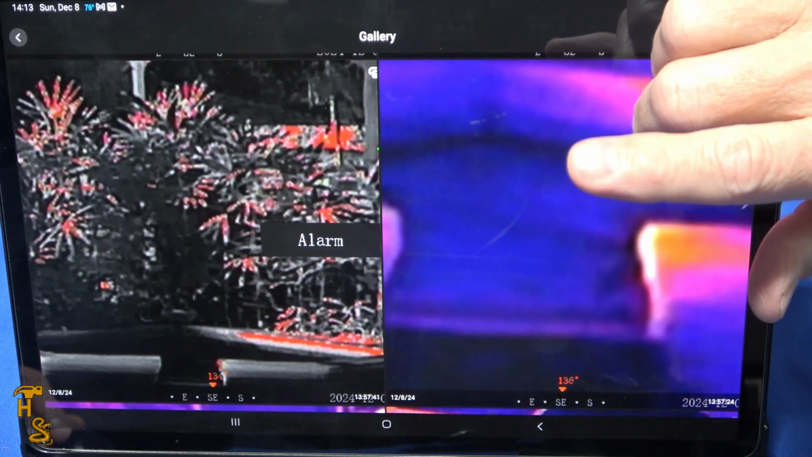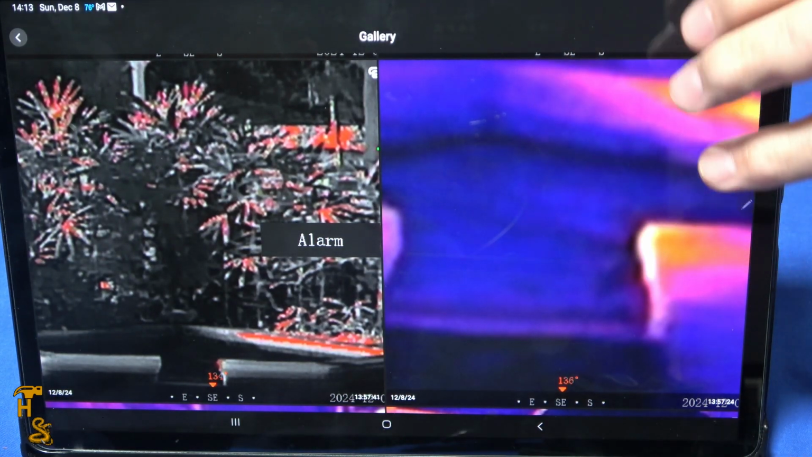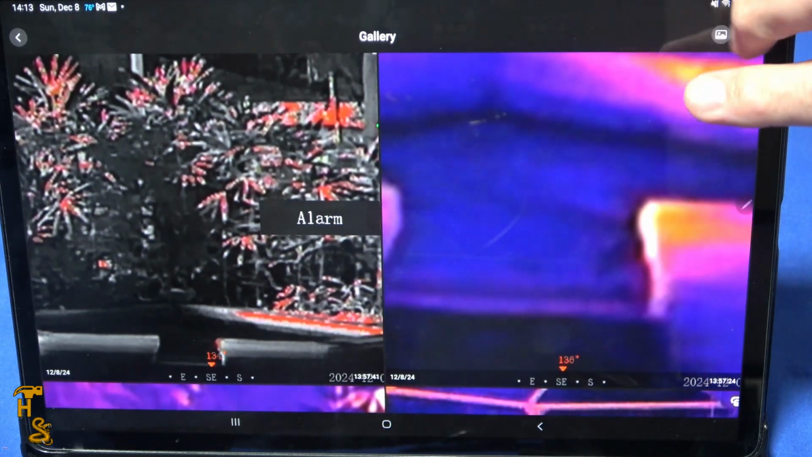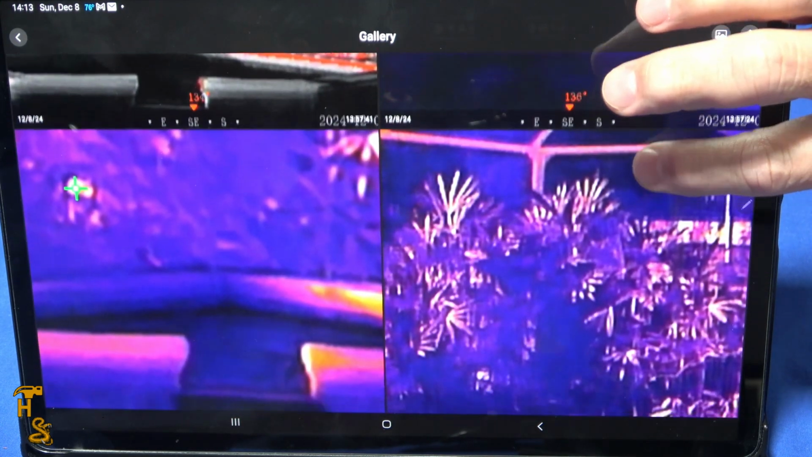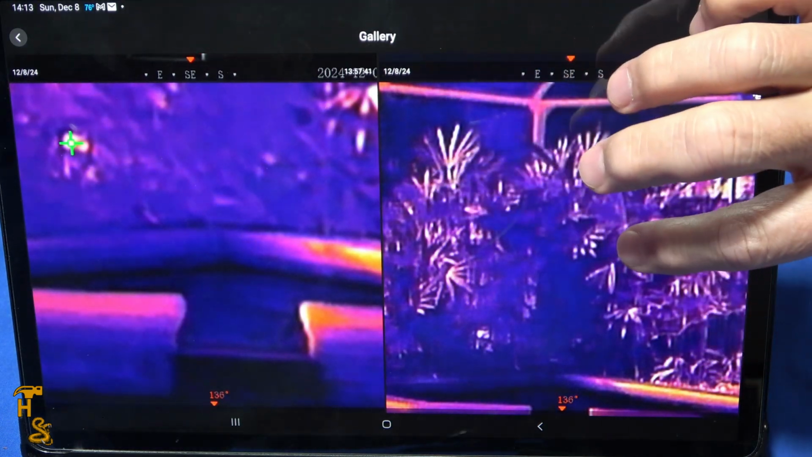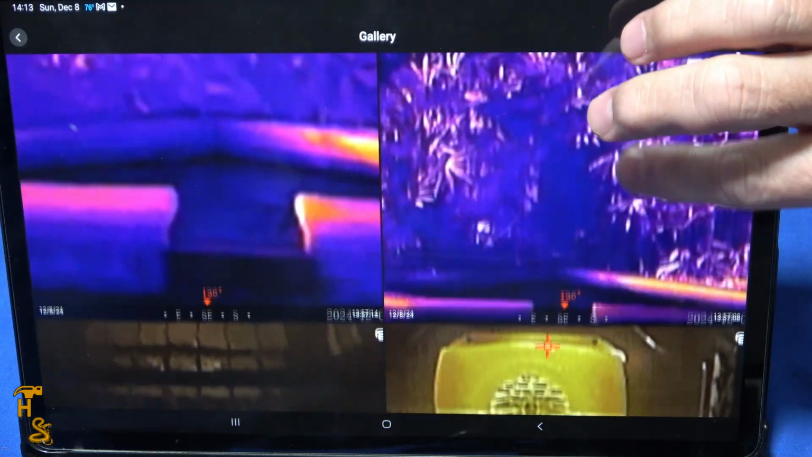Alarm basically highlights things that differ more than the rest. And then what I did is I took different pictures at the different zooms. So this is full zoom. And then as I start zooming out, you'll see that you can see more and more of it, but at a little bit less detail.